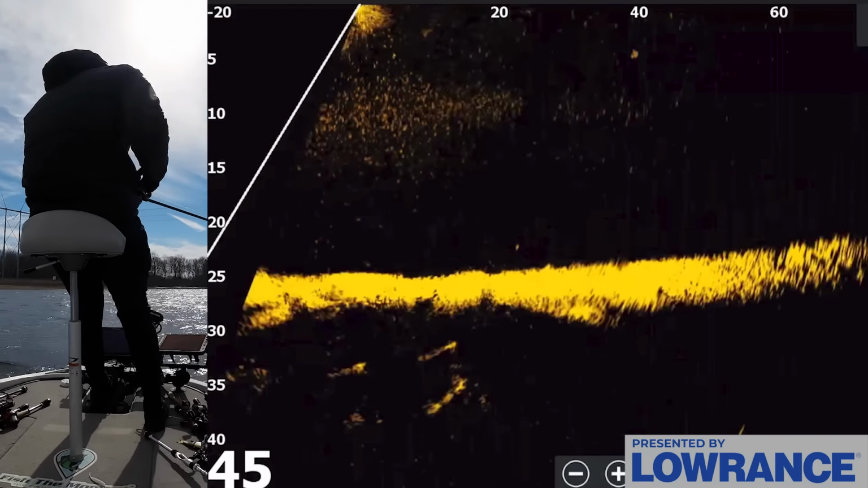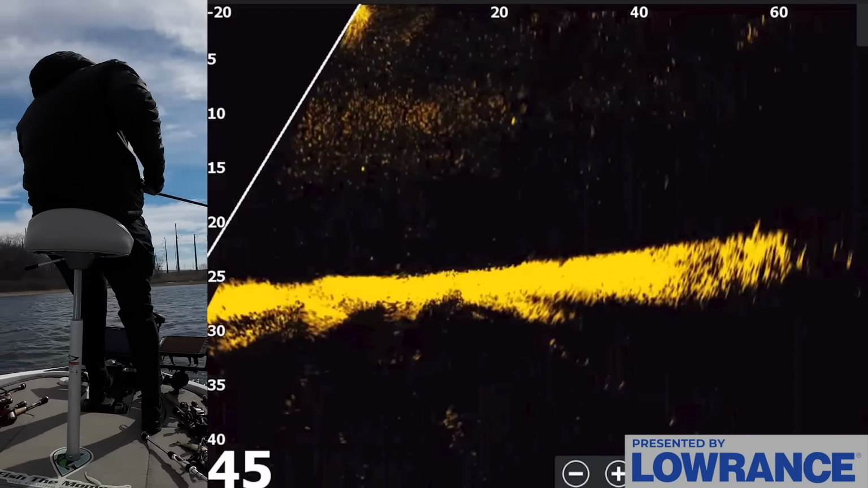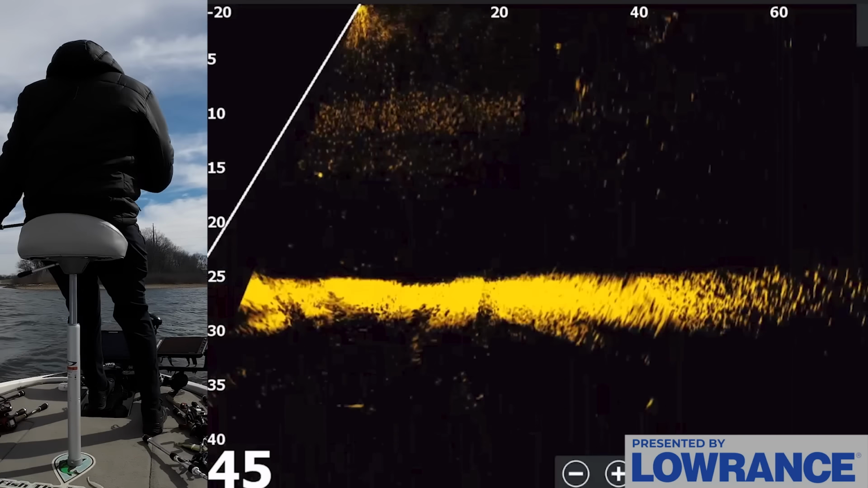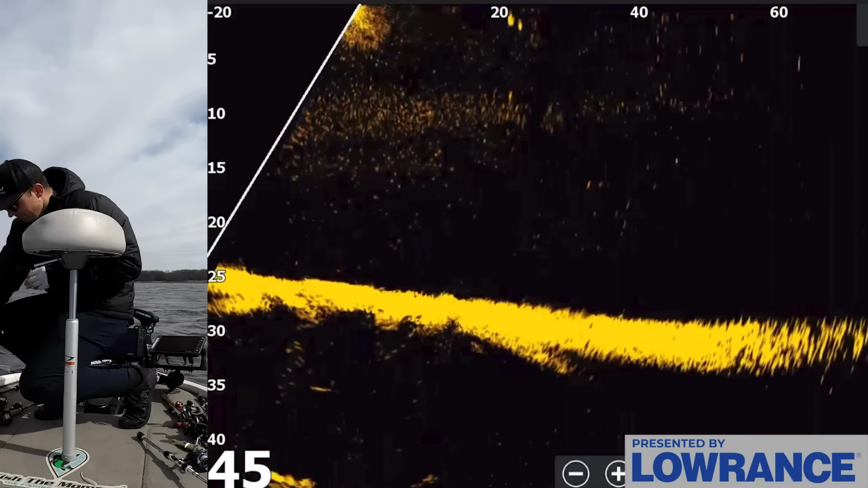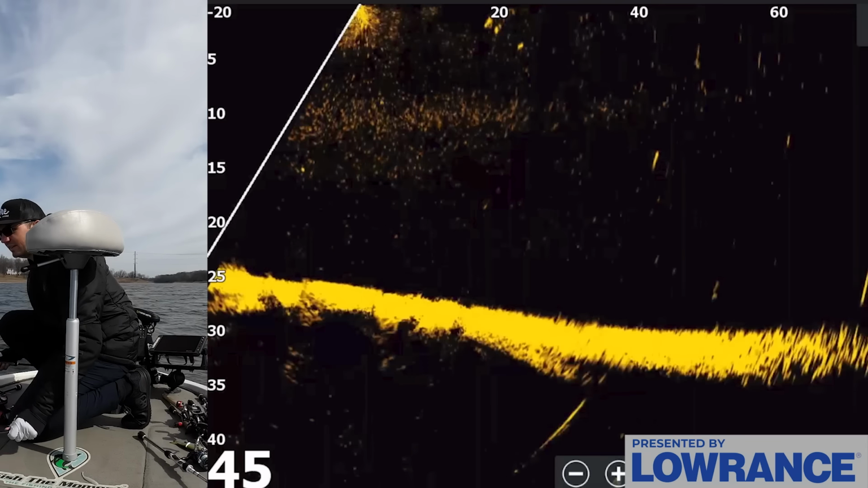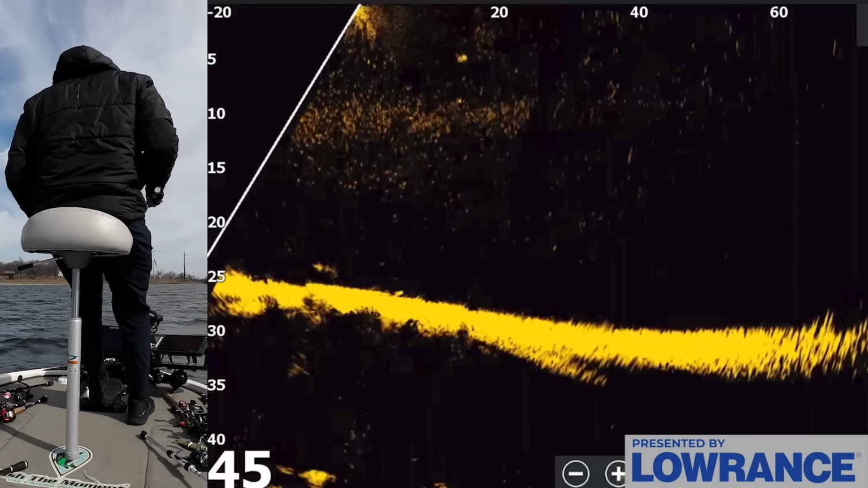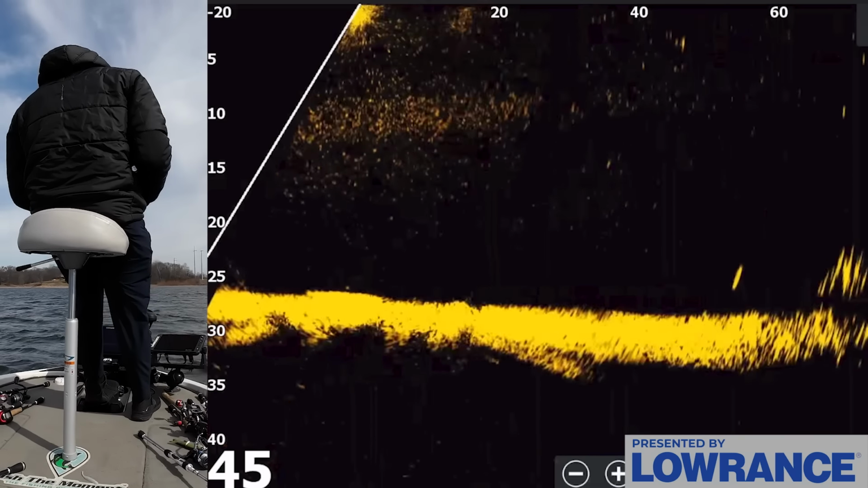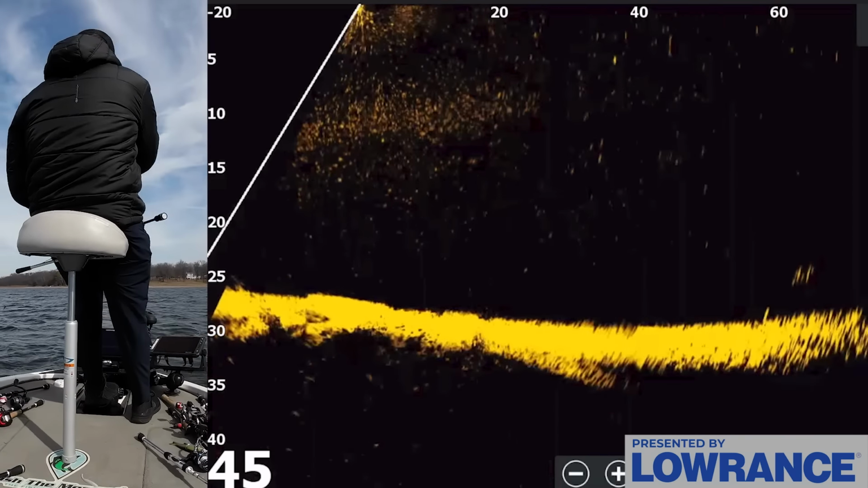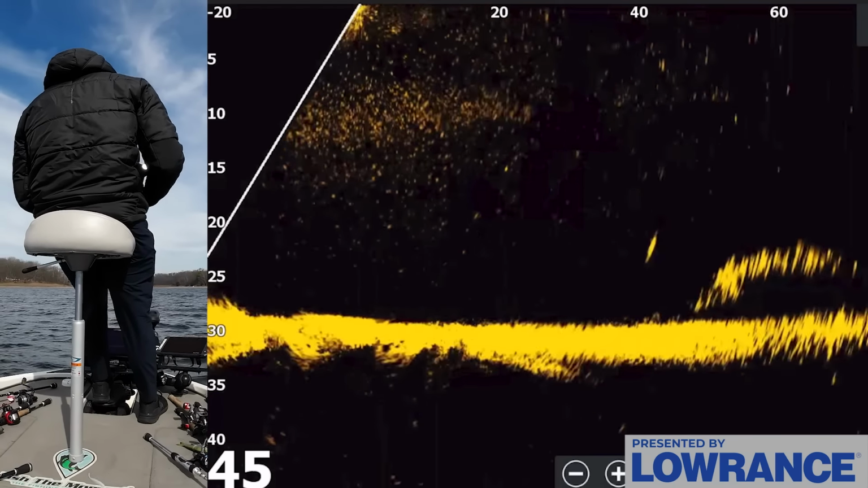So one thing you do want to avoid is kind of doing exactly what I'm doing right now, which is throwing at every single dot you see that's not a bass. I waste more time trying to target these fish on the bottom than anything else, because I like the idea of catching fish off the bottom that are untapped, but they're harder to identify than the bass that are higher up in the water column. And a lot of the guys who are really good at this, they only focus on fish that are in the top third of the water column because they're easier to get their bait on.